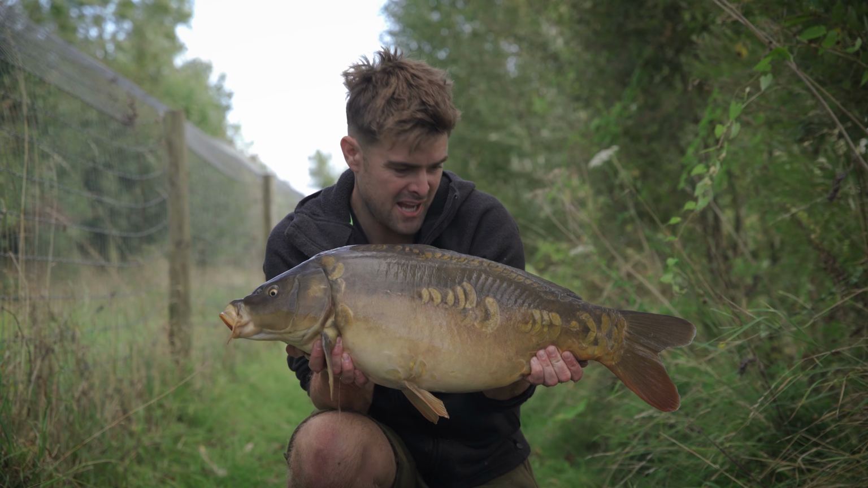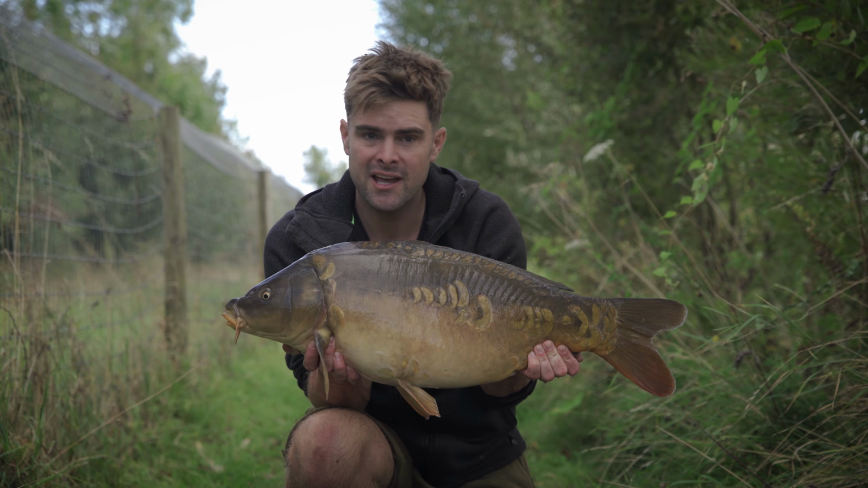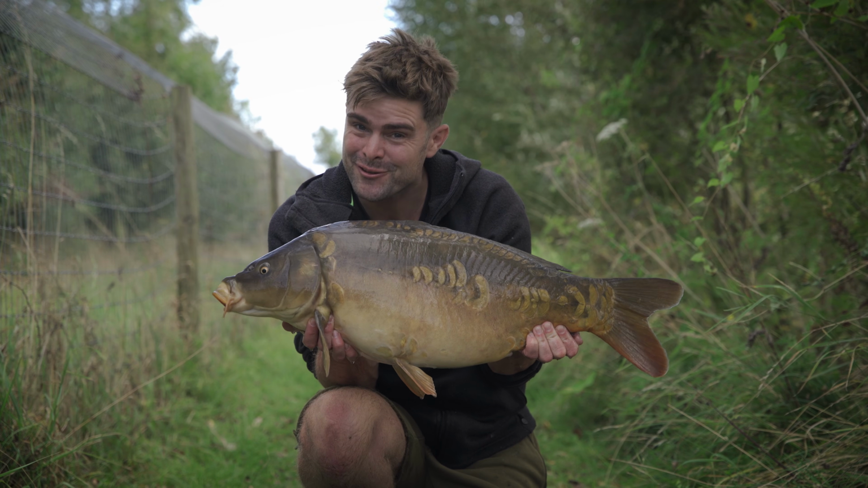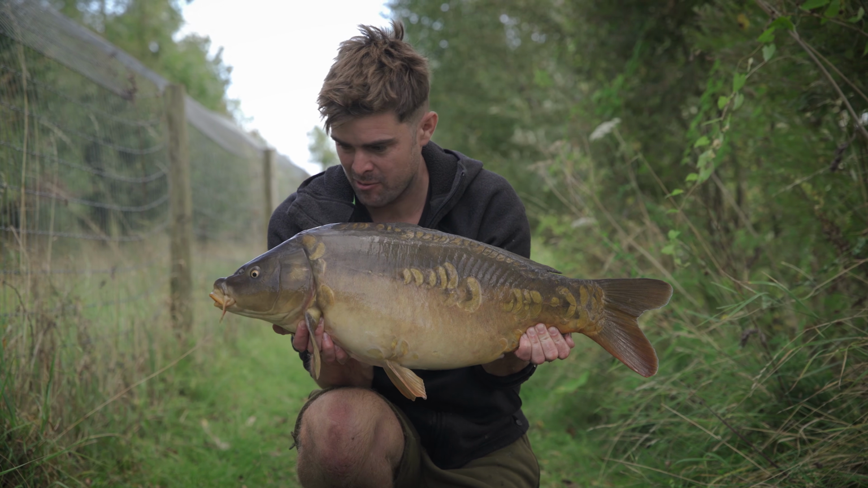Well, there is the second part of the brace. Lovely scaly character, this one. This one came on a balanced bottom bait. Very, very pretty carp. I just heard another one show over the spot, so hopefully it won't be long before it rips off again. But yeah, real pretty carp, that one.